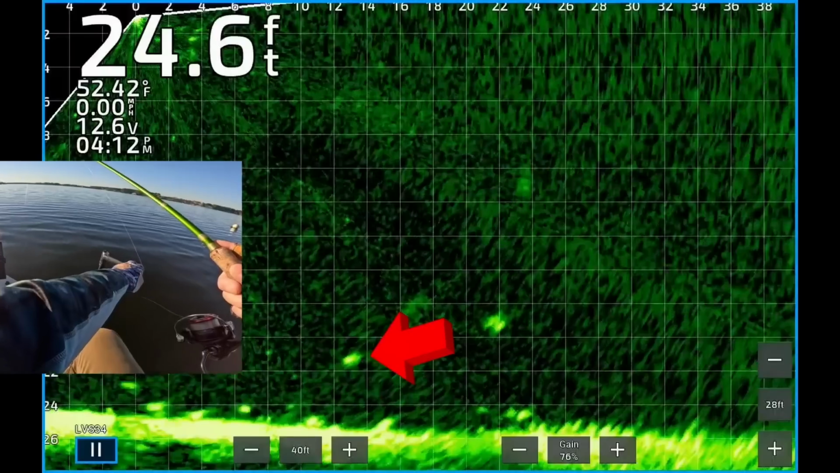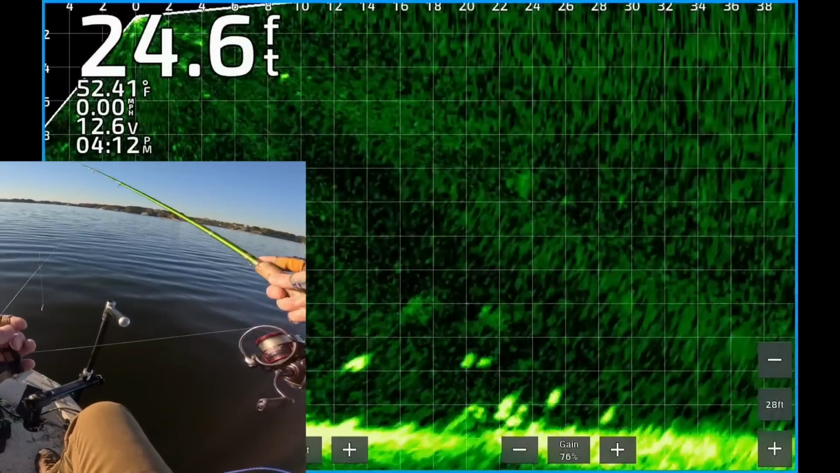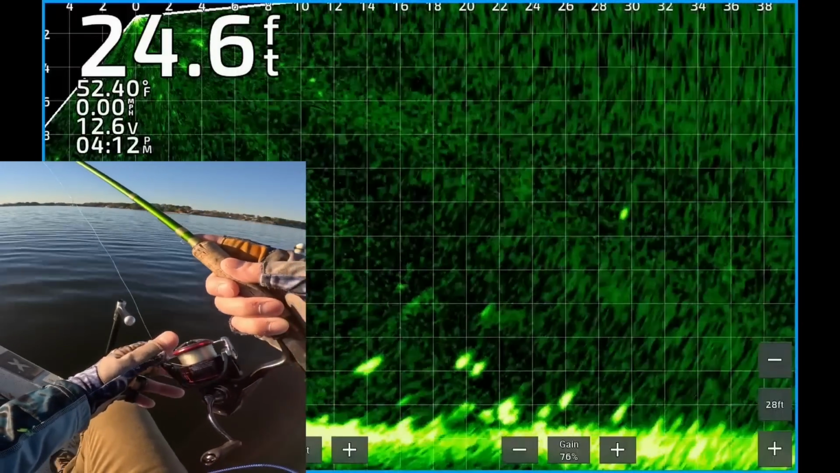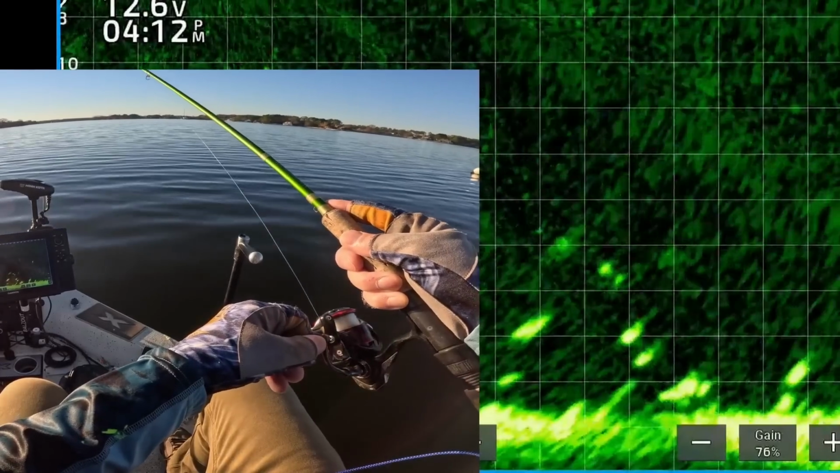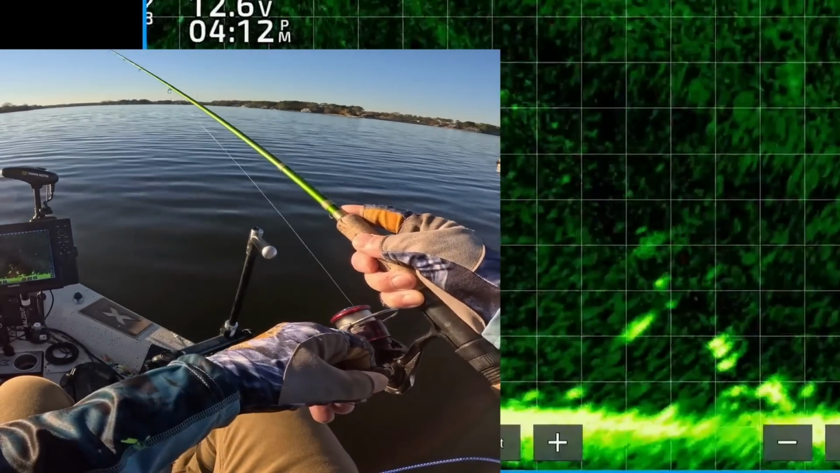There's a nice crappie about 21 feet deep, 12 feet from the boat. Let's see if we can catch it. There's my jig dropping down about 20 feet from the boat. There's that fish. My jig is dropping down, about to come on top of it. Let's see if he'll eat it.